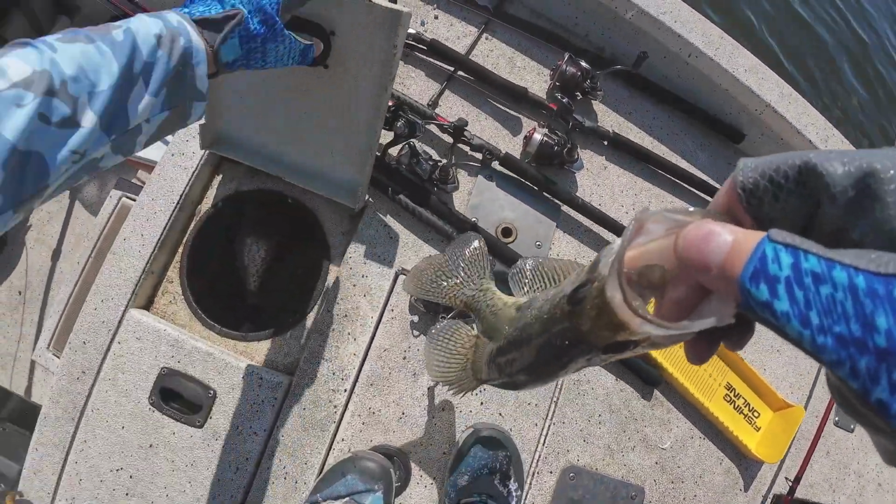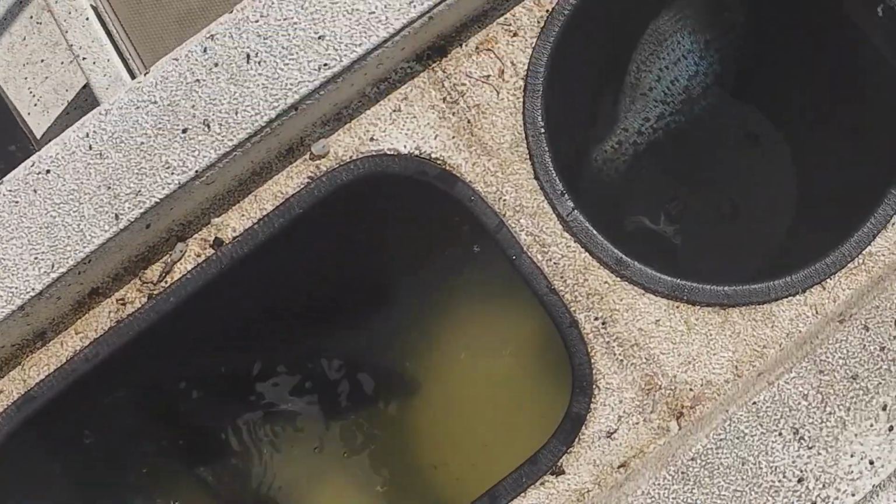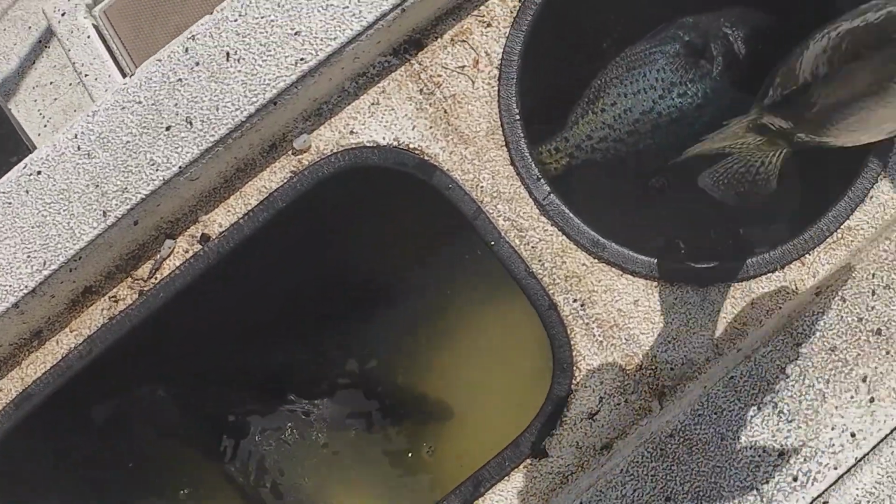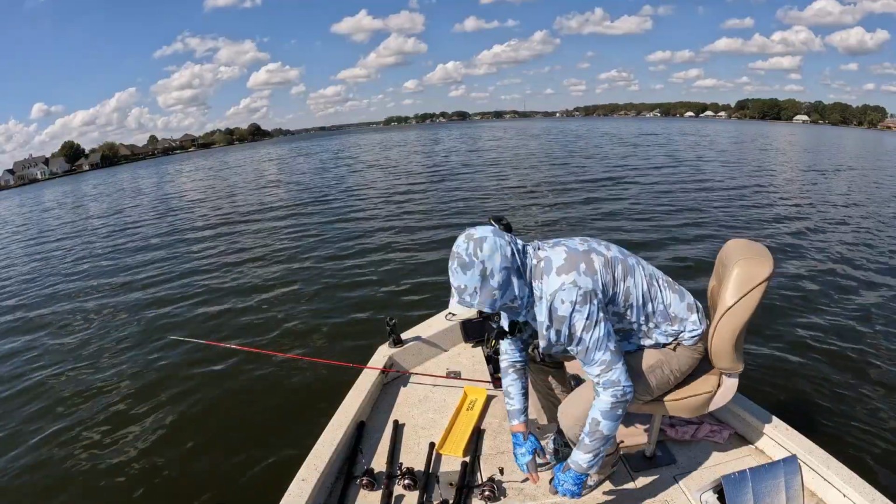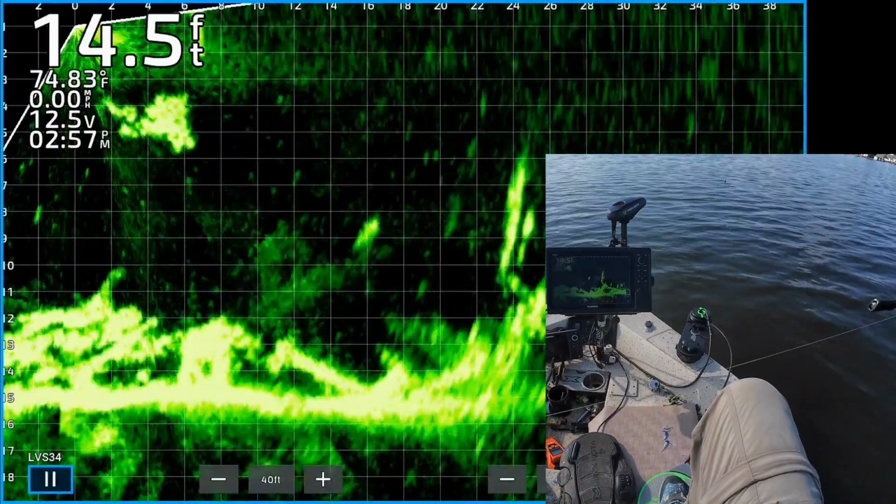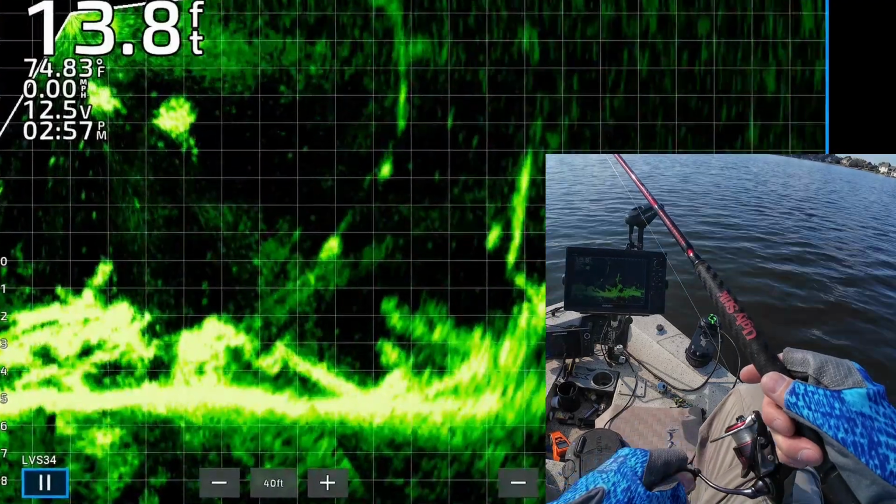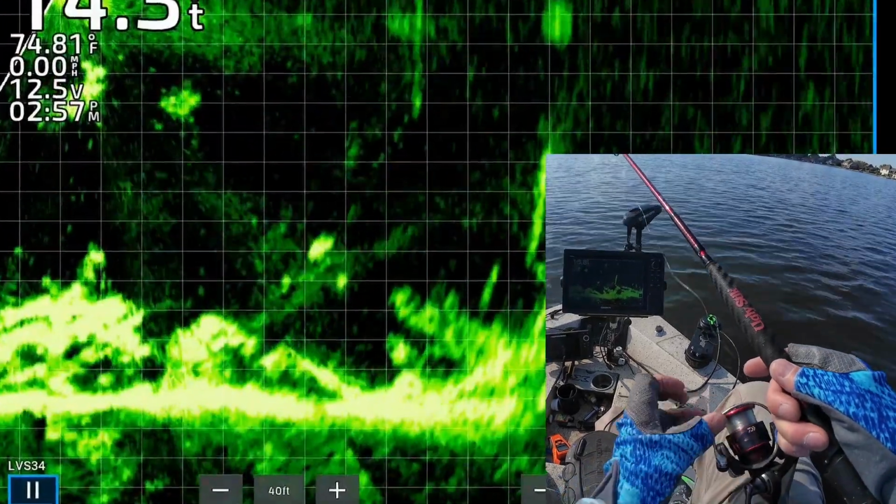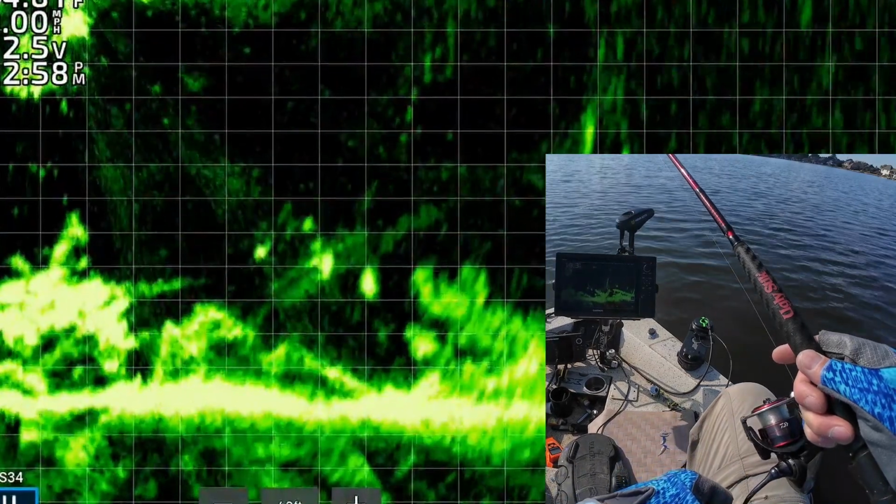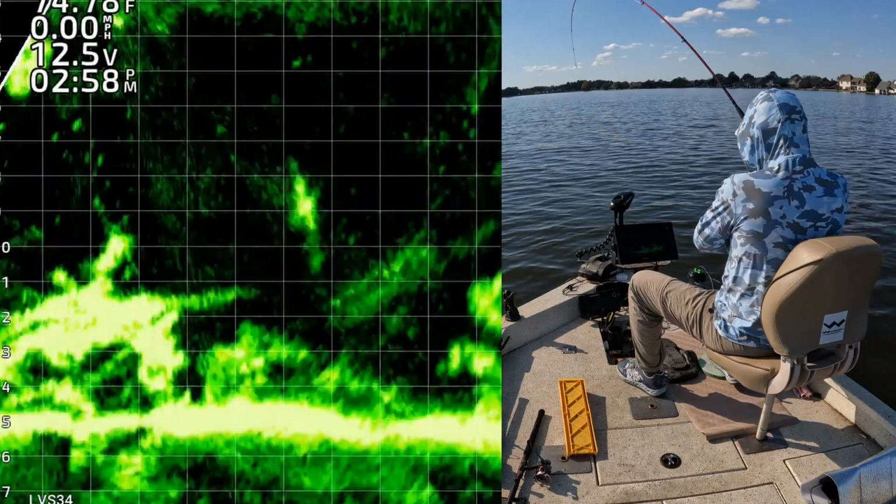I think that's 1, 2, 3, 4, 5 in the boat. Got him.